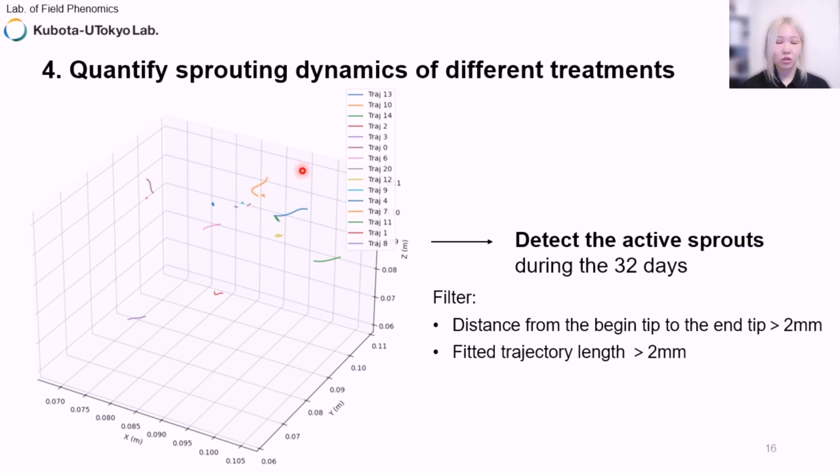We set a 2 mm threshold, as 2 mm is commonly used in other studies to assess sprout growth. For this potato tuber, the detected active sprouts are circled in red, and there are a total of 7 active sprouts.